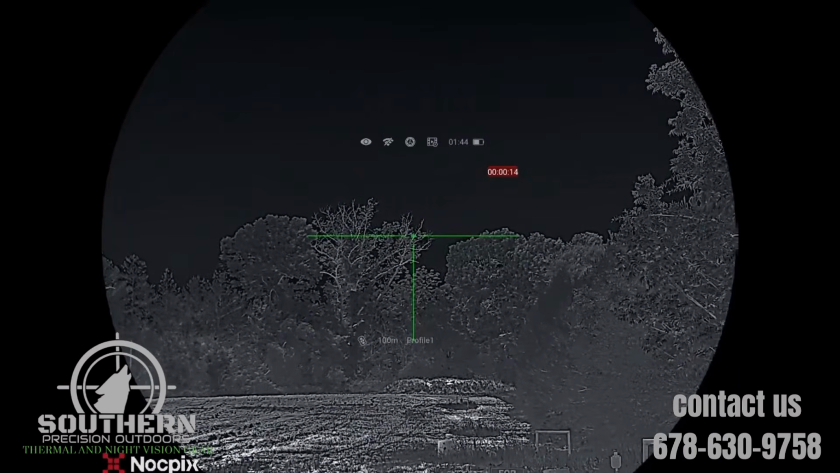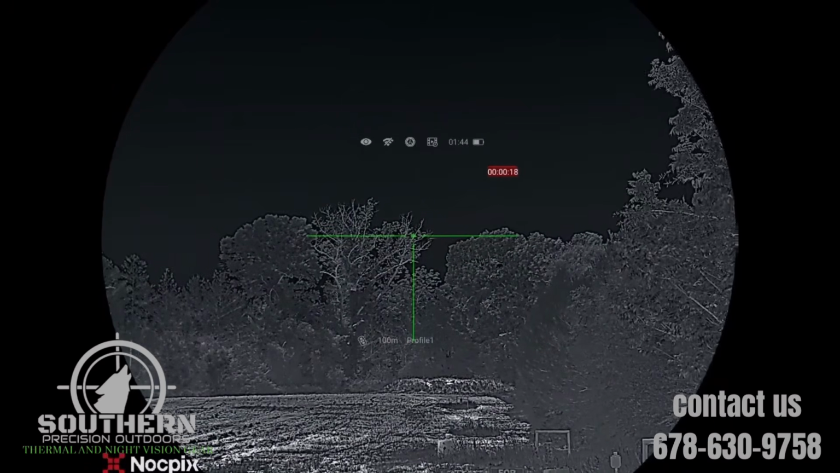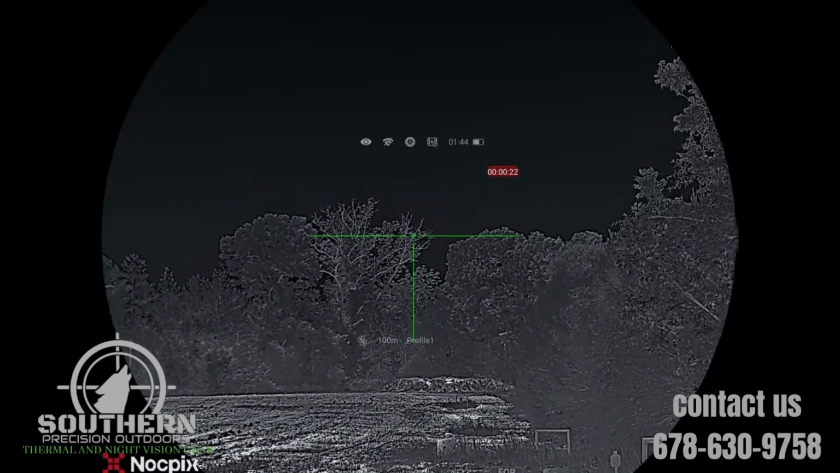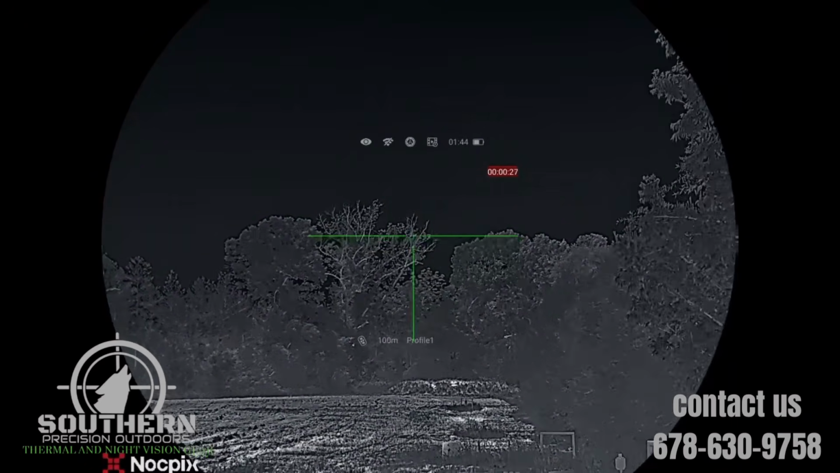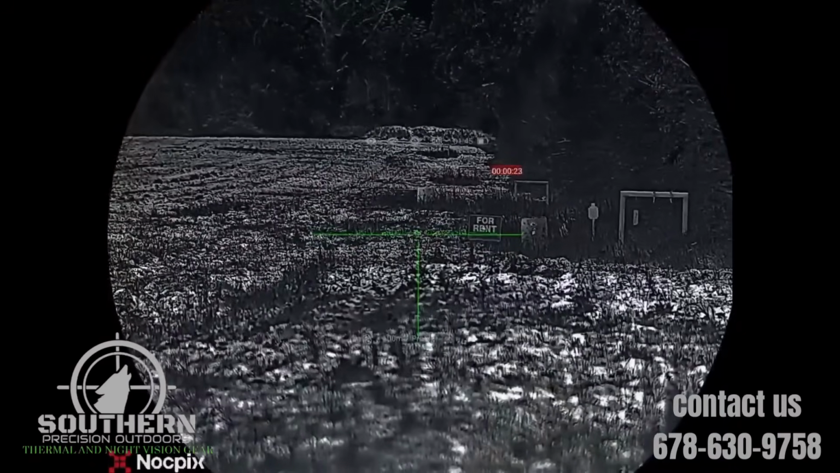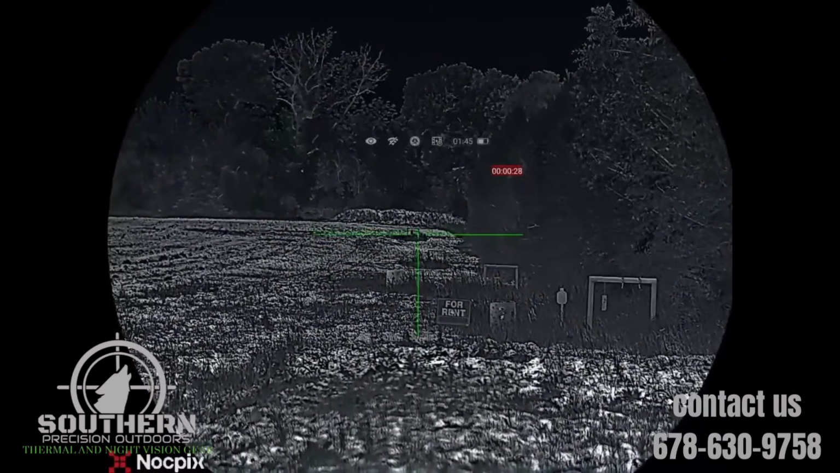Now that we have our unit mounted and calibrated, we're going to take some shots, and I'm going to show you guys an inside view from the optic itself of what this looks like. So let's take our first few shots. Now we're going to step our shot out to about 300. Let's range it real quick with the unit itself.